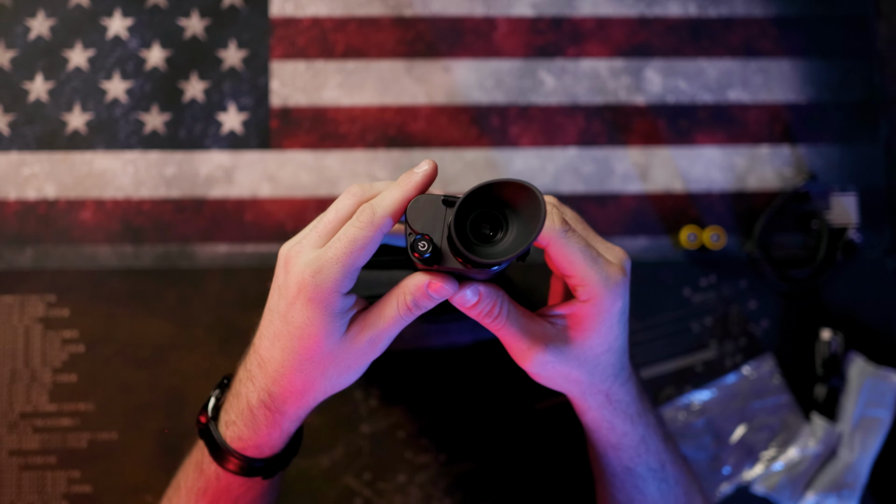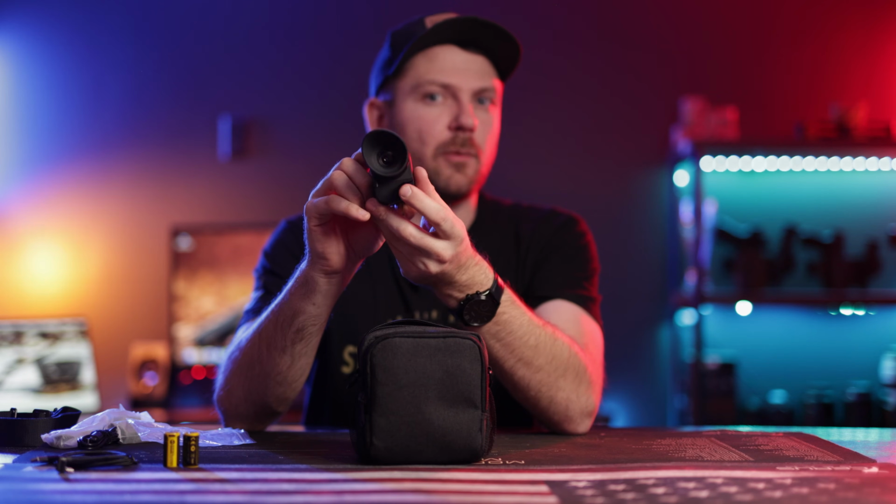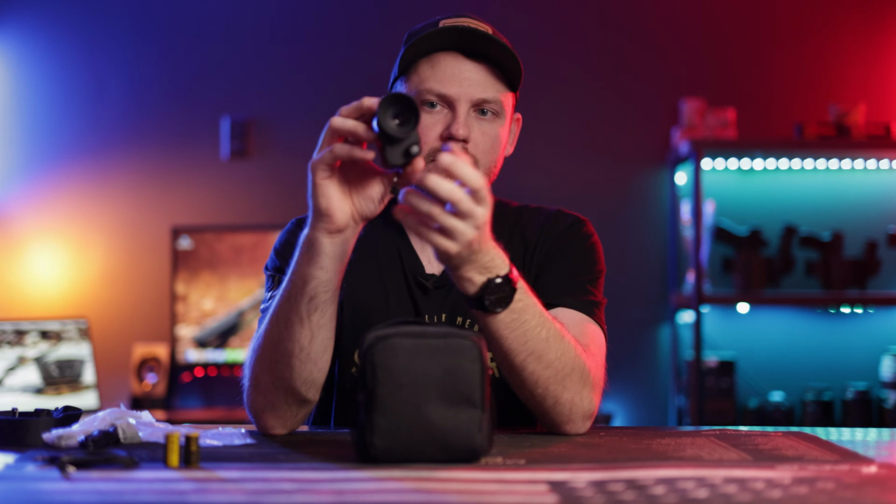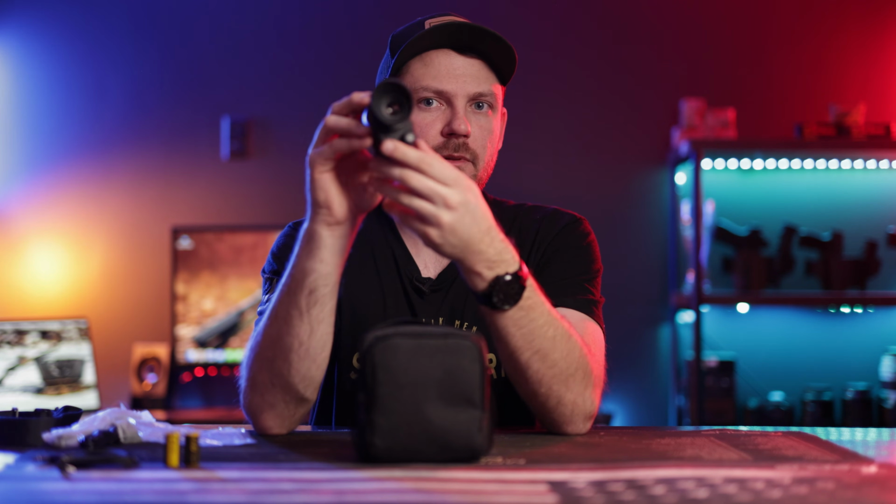On the back of the unit here, we've got the power button. That power button functions in a couple different ways. If you press it, you're going to be able to power on the device. When it comes time to power it off, you actually have to tilt the unit down and hold the button for a couple seconds, then it's going to power down. You can also press this button one time. You can get into different menus. You can turn it to adjust the zoom or actually navigate through the menus.